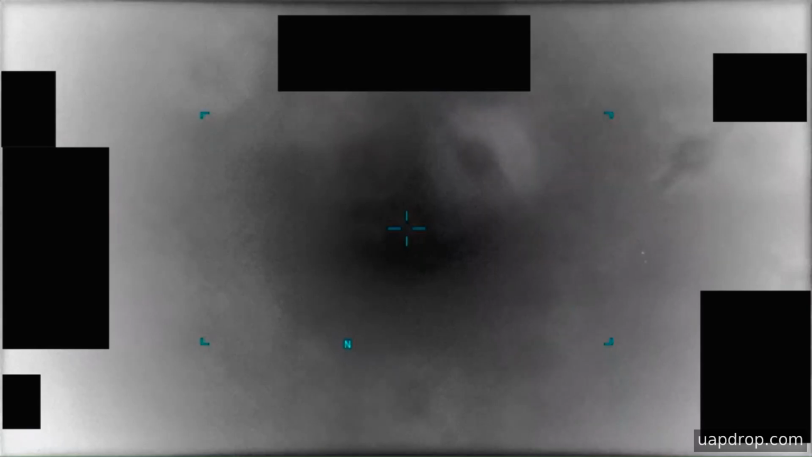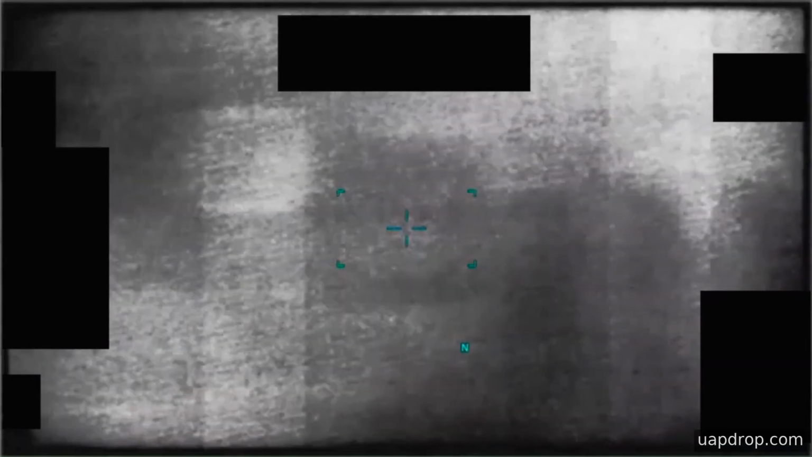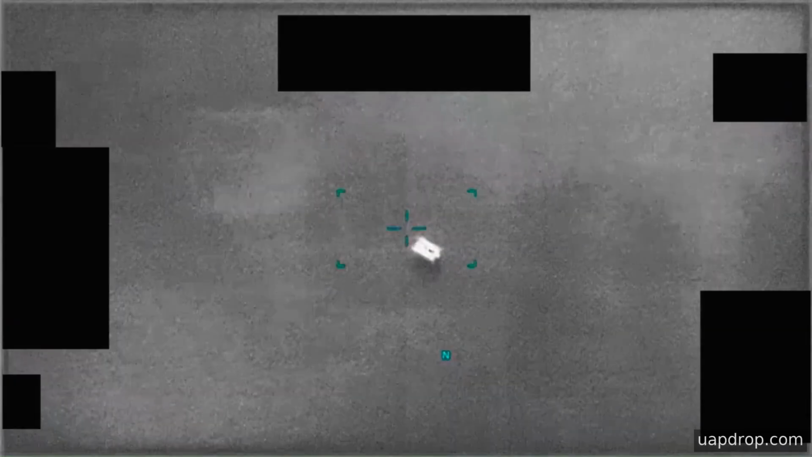This is an infrared sensor clip that was uploaded to a classified network in September 2020 and labeled September 5th, 2020, callsign UAP. The file is part of a collection that Arrow identified after a March 2026 request from 8 members of the United States House of Representatives seeking access to 51 potentially UAP-related records.